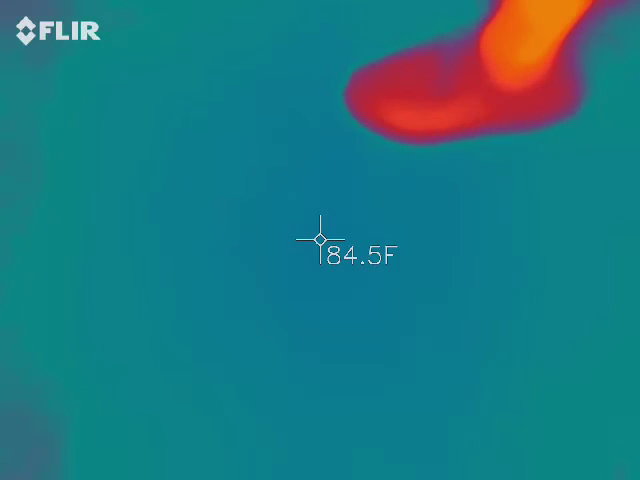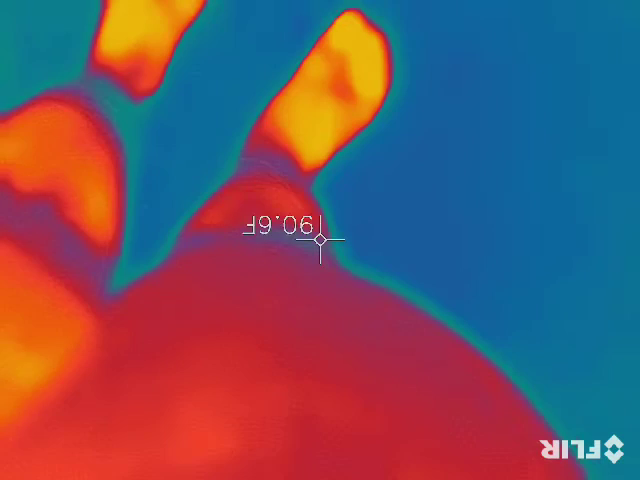And again, this is somebody's home, so you don't have to keep it down. There's some fingerprints here.